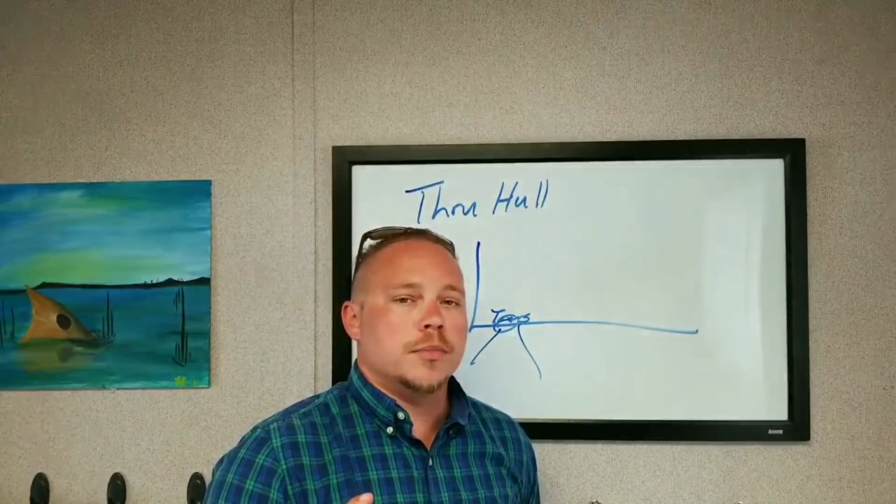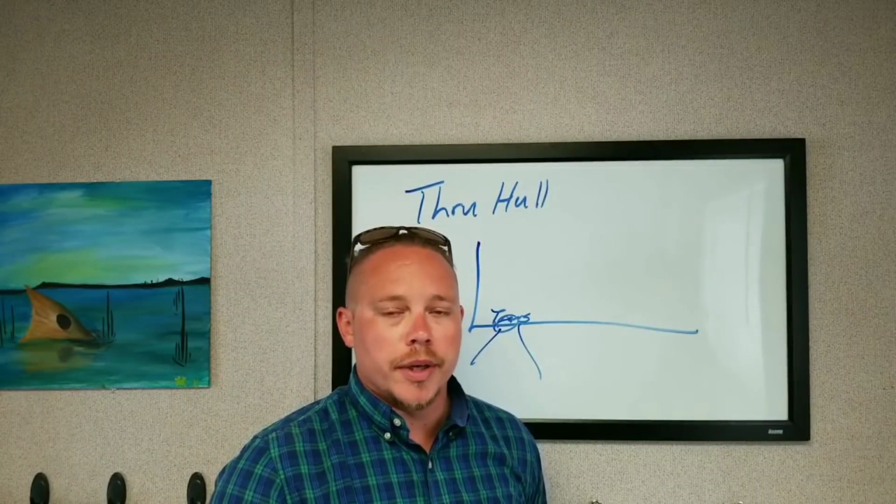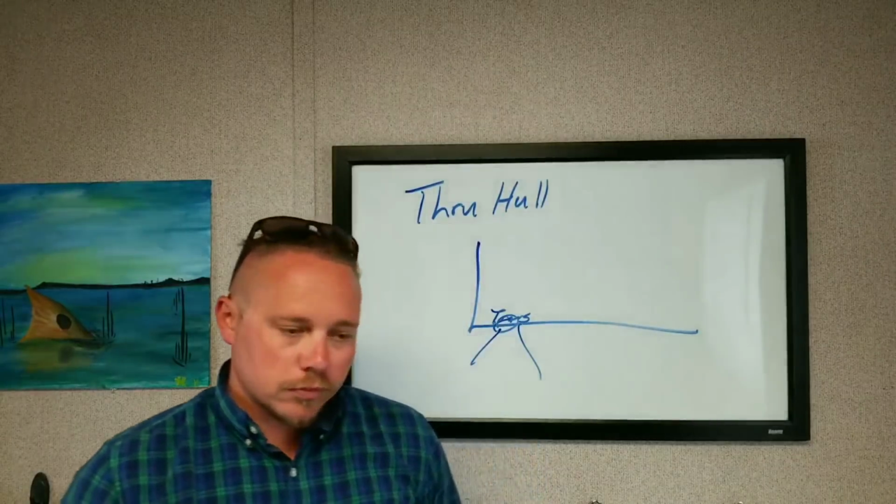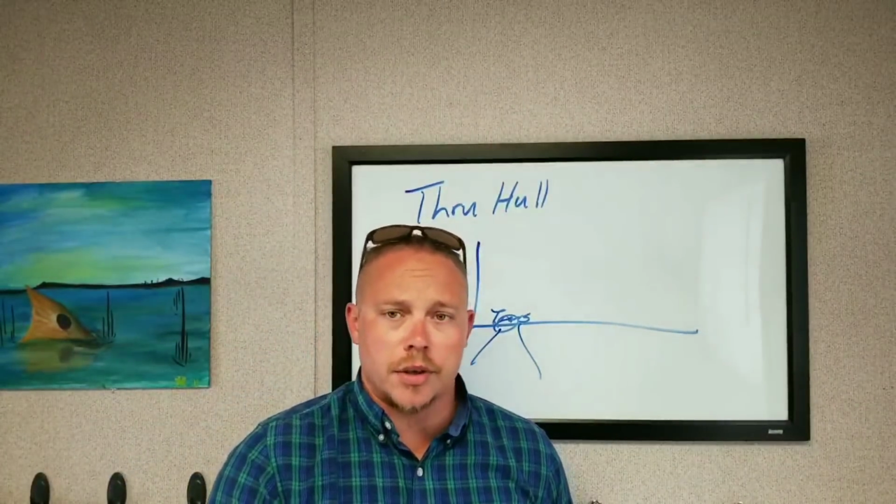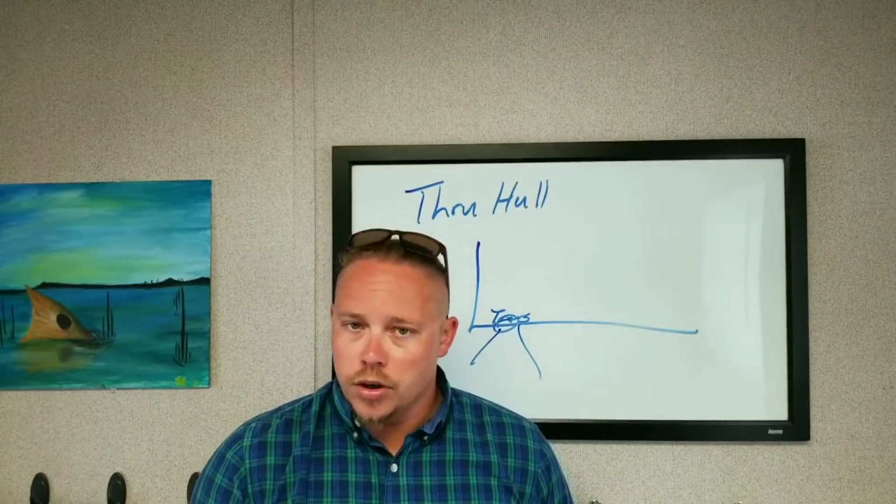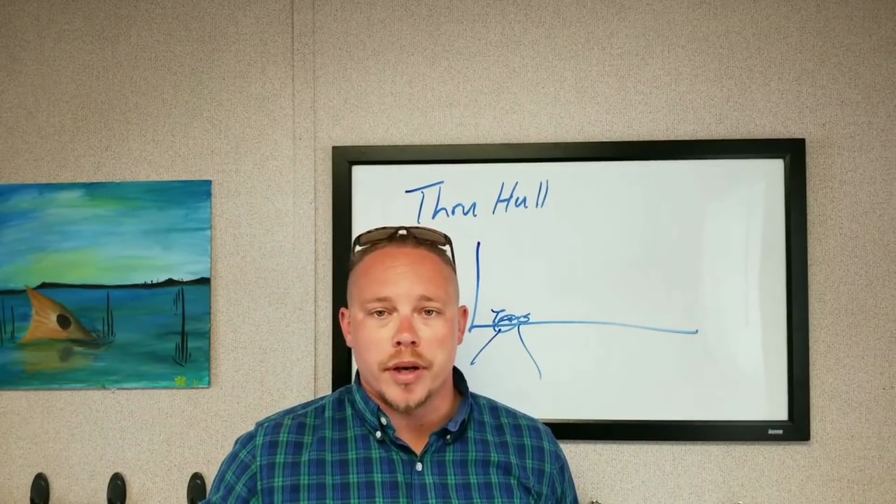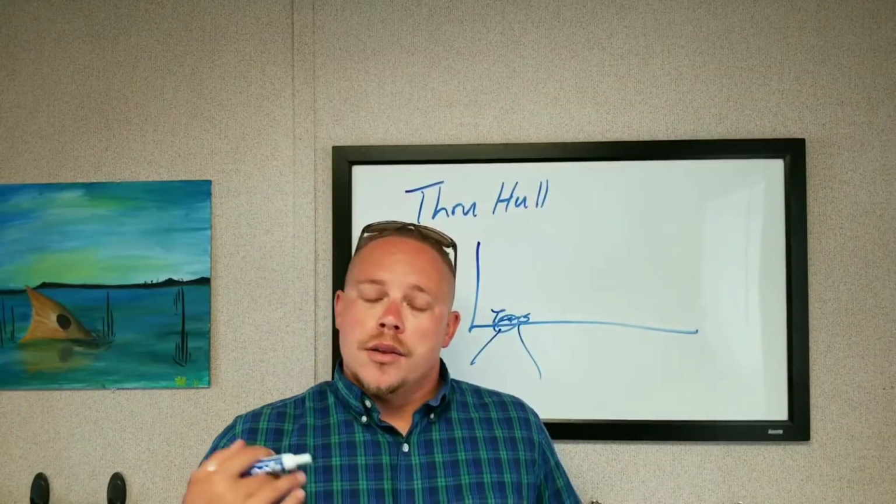I 1000% suggest getting your Garmin OEM certified installer, your Garmin guys, to put this in. They are a bit pricier. It does take longer to put in. If you're a really hardcore fisherman and you fish a lot of tournaments and money's on the line, this is the option to go with. Cool? So, that's what you can look at.